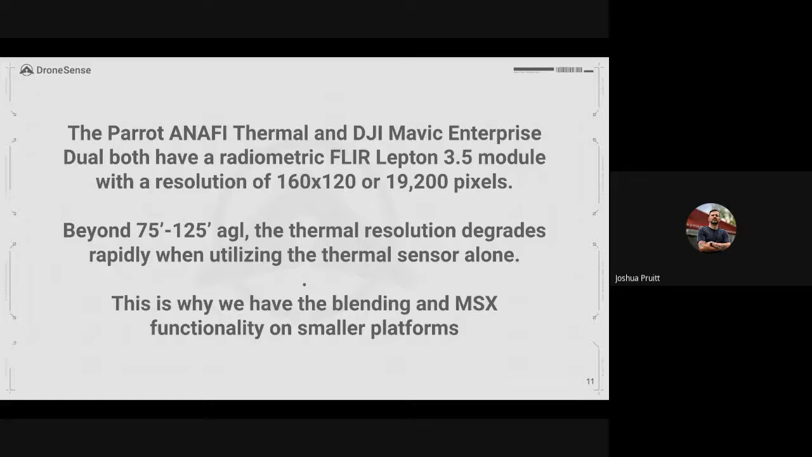And so that's why we started to see here in the past few years, as the technology has rolled out more, the blending functionality as well as the MSX functionality on smaller platforms to help us pull more information out of what we're seeing. Again, because 160 by 120, that's pretty poor resolution, especially if you compare it side by side with some of the larger platforms out there.